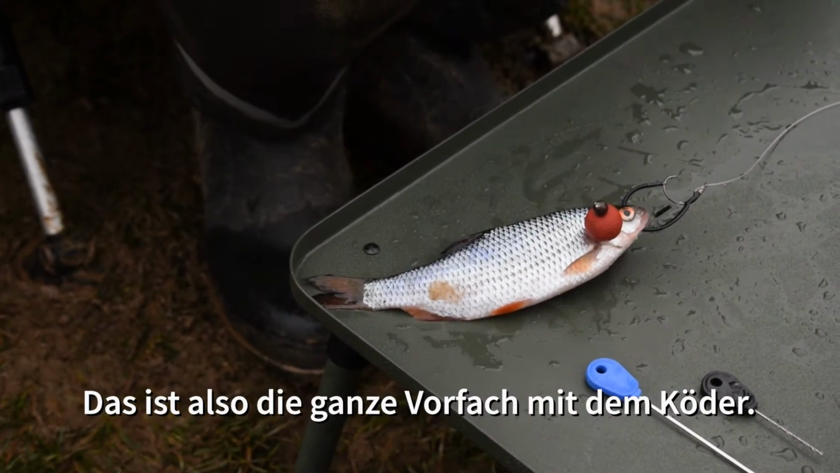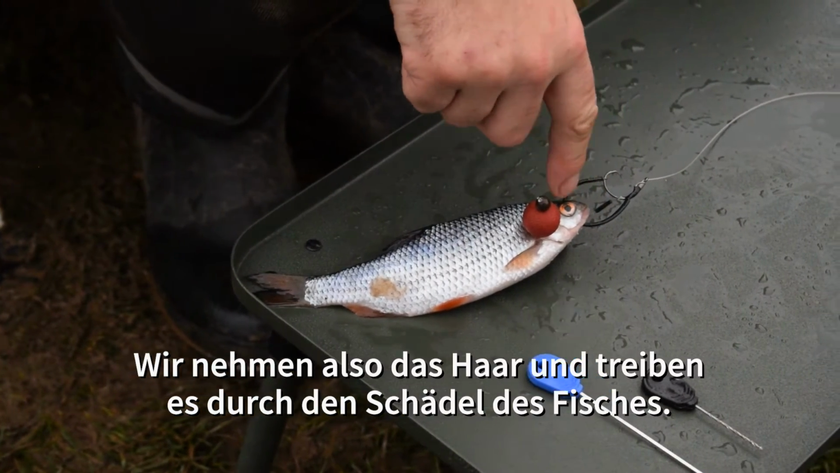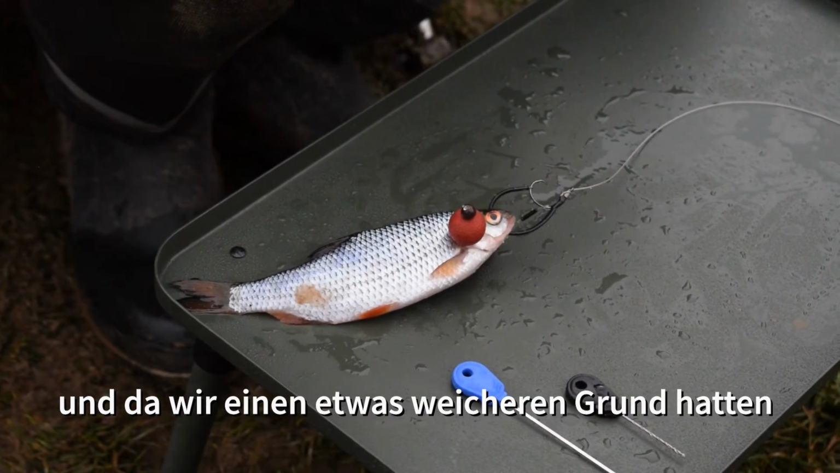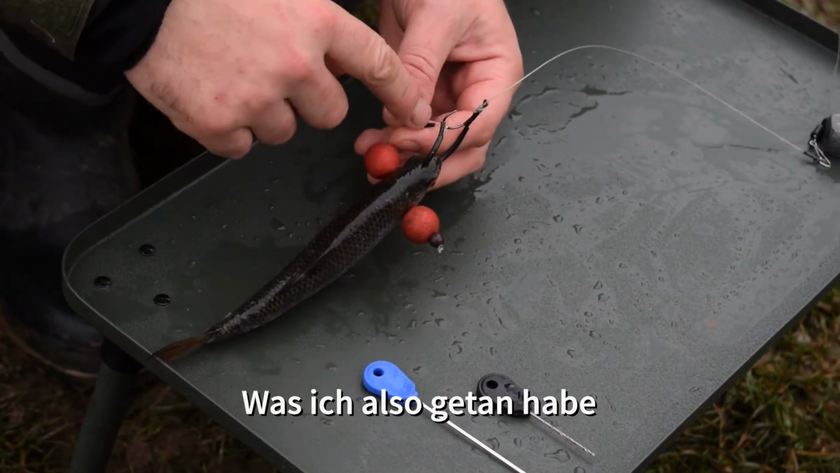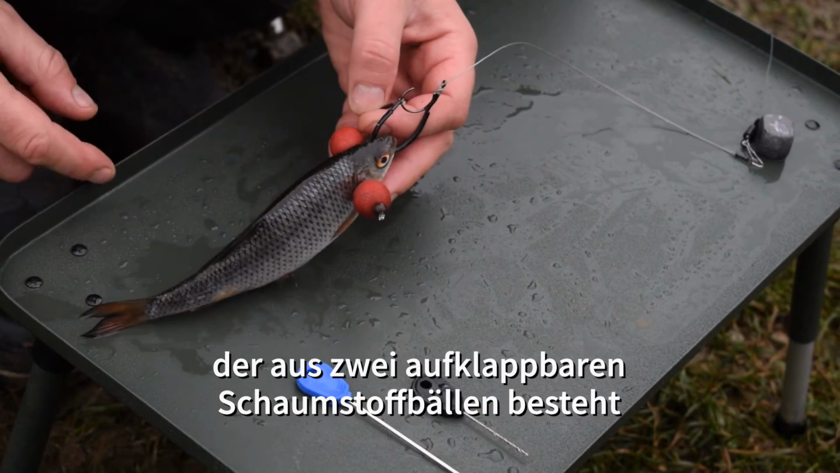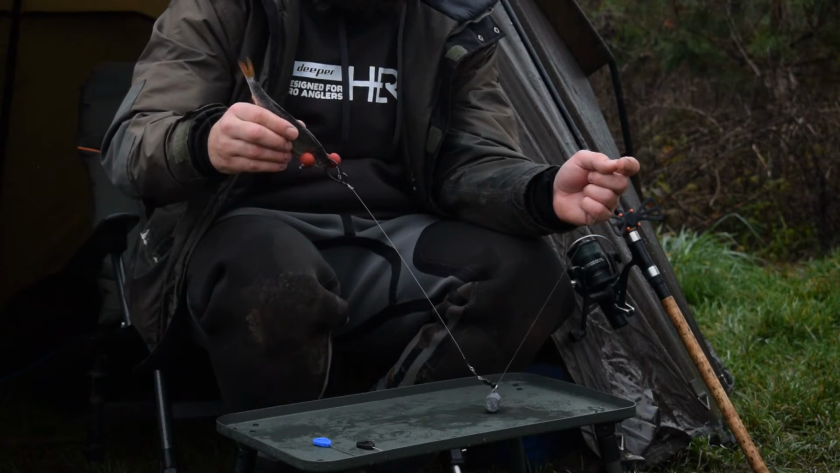All right, so that's the whole rig with the bait on. We take the hair and drive it through the skull of the fish. And since we had a little bit of a softer bottom, as we saw with the sonar, I don't want the fish to actually get buried in it. So I added another part to the rig, which is made just from 2 pop-up foam balls, and it should pop the rig up just like that.